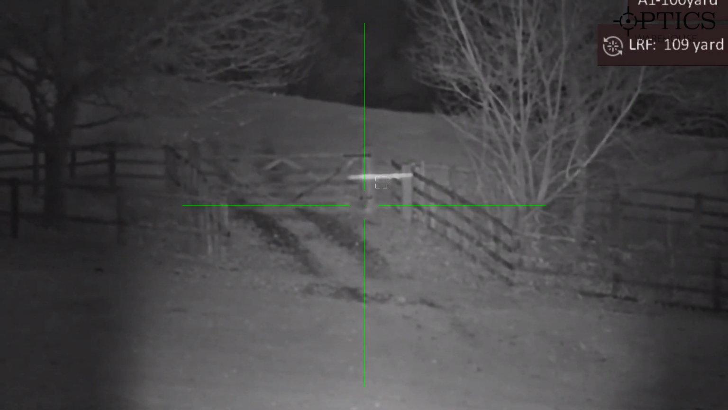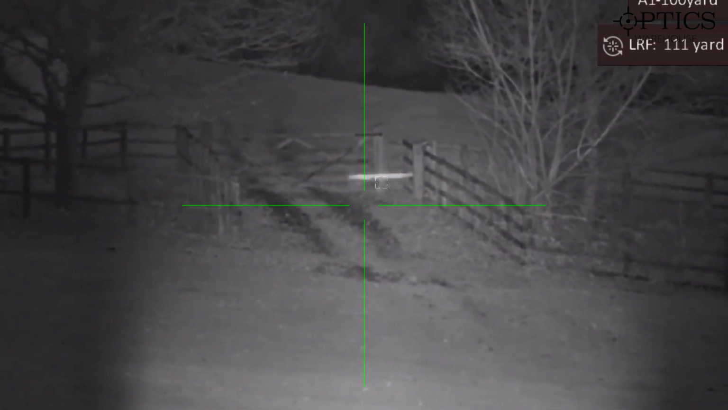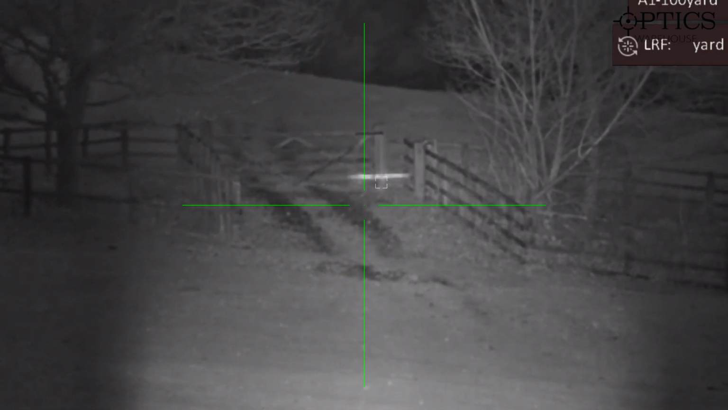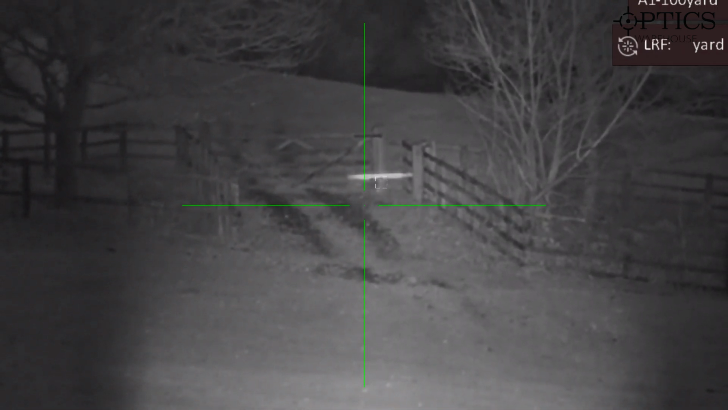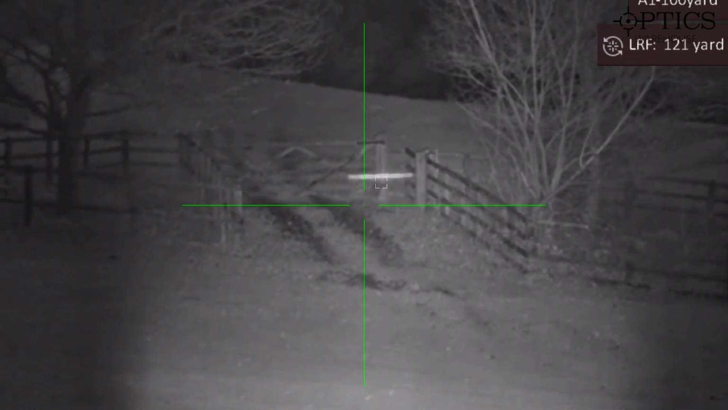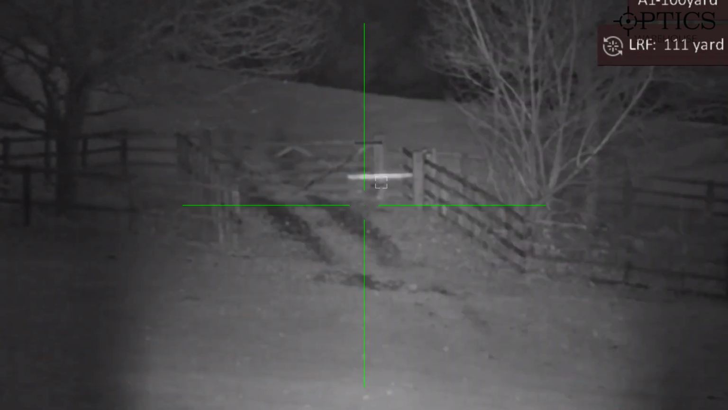It's going to come up with a couple of different distances because obviously it may go in between each of the struts along the gate there. But just highlighting maybe the definition of the tracks there as well. If there were an animal there, it would be quite clear to see. There you go, see just the distance just changing because obviously I'm going through the gate either way.